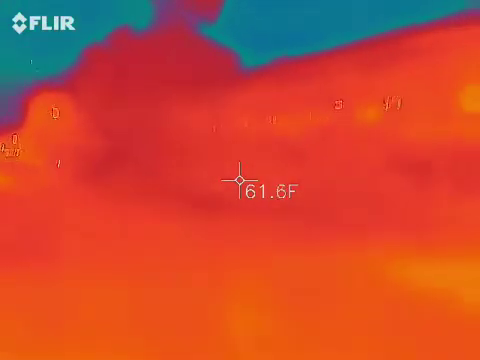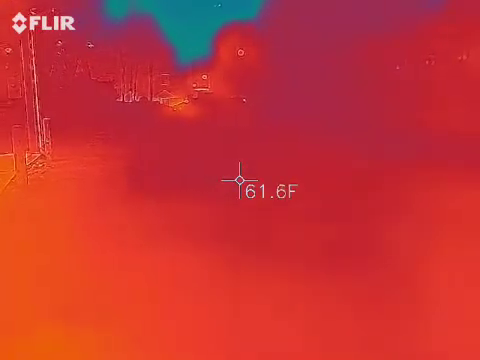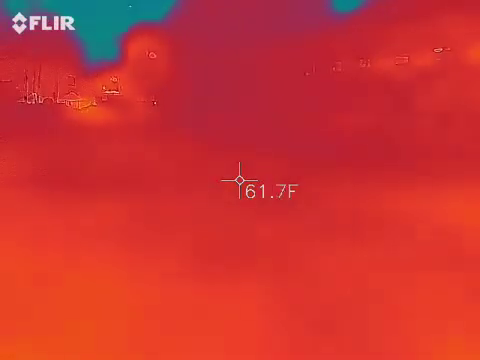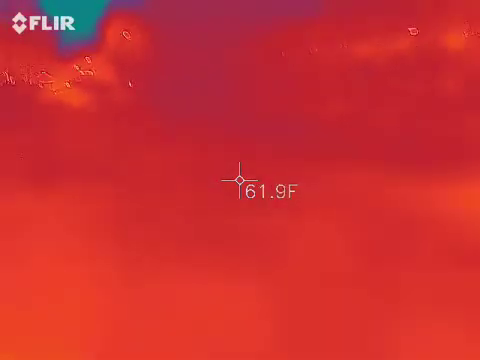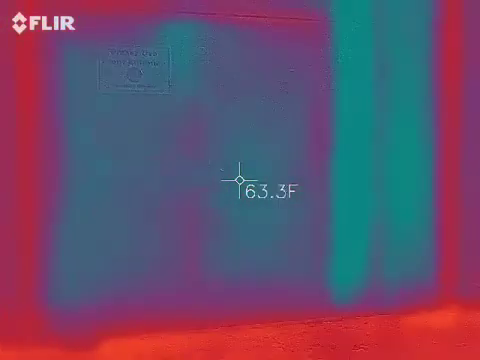Alright, so we're going to be very cautious in here. So let's talk about your thermal imaging camera for just a second. So really what you're looking for is those black things to move around. I want you to kind of shine it right there on the door. And what do you see? Is it mainly one color?